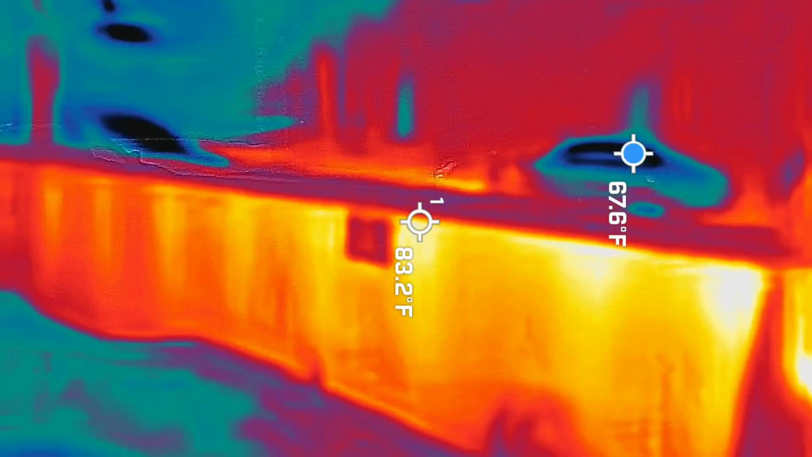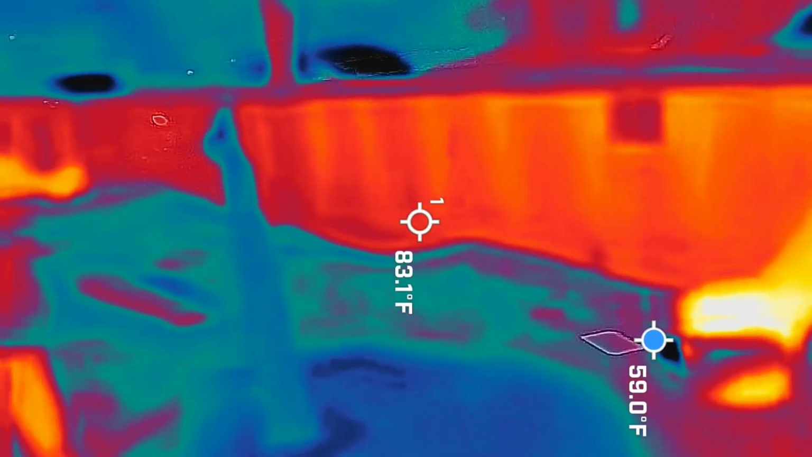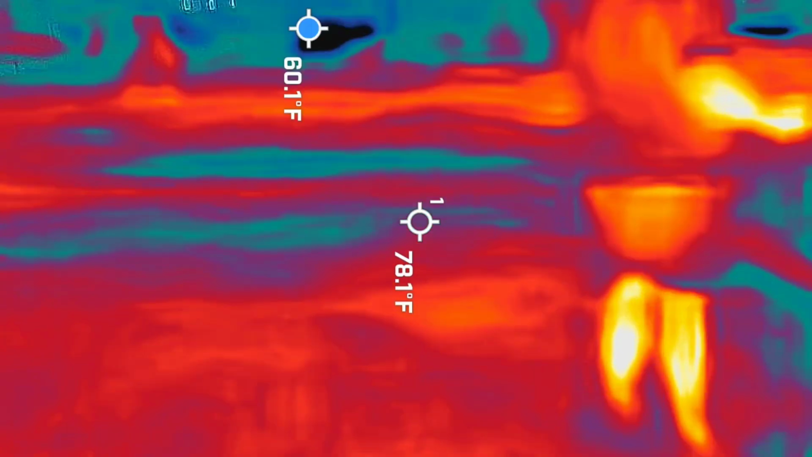My reading's higher over here because of the power lines. I don't know. I think that there's some. I just felt like there's something over here. Sun over here? Yeah. I'm at 1.1. 1.7.